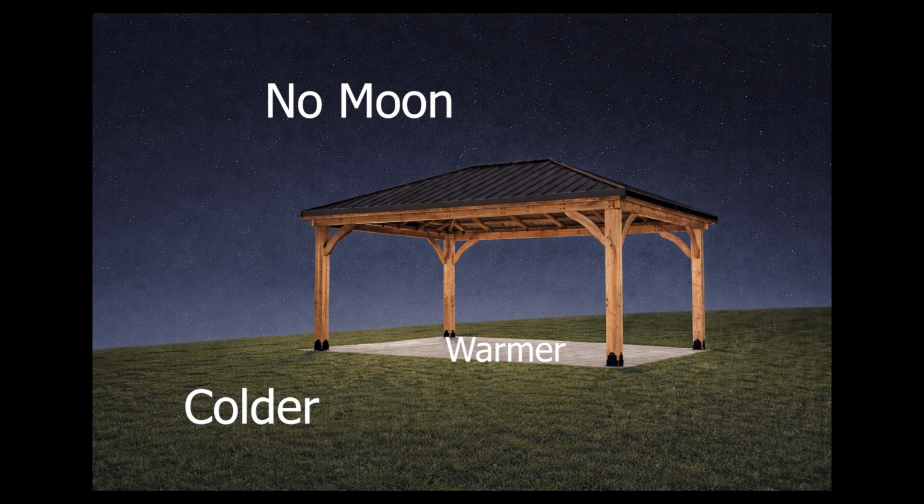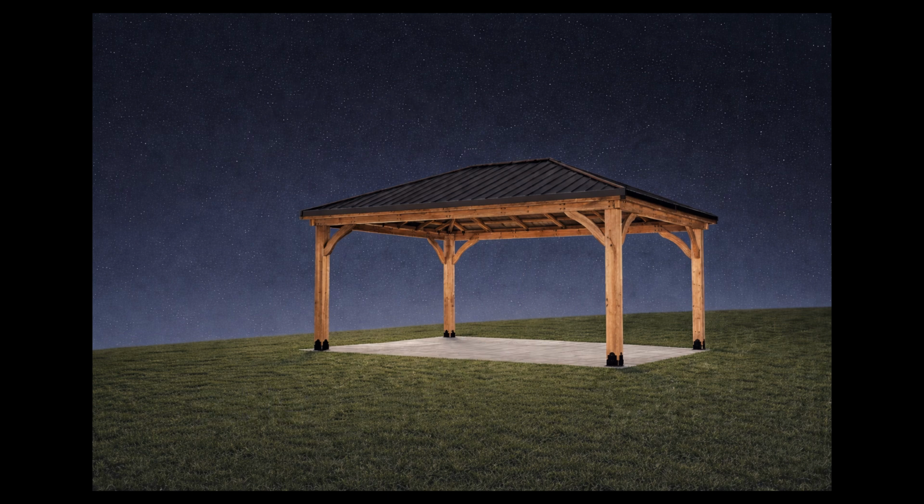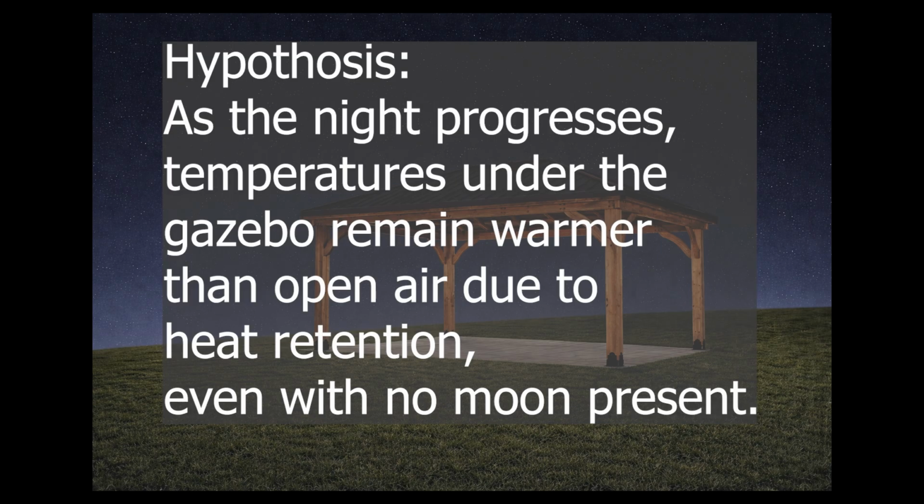So that leads us to a hypothesis we can actually test. My hypothesis is this. As the night goes on, the difference in temperature between the open air area and under my gazebo will continue to increase, even with no moon in the sky. If that happens, then whatever people are measuring during full moon is not cold moonlight, it is something else entirely.